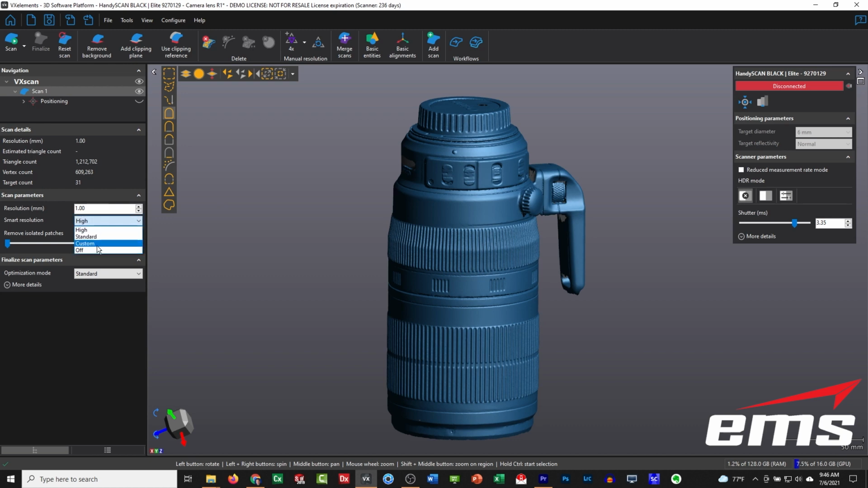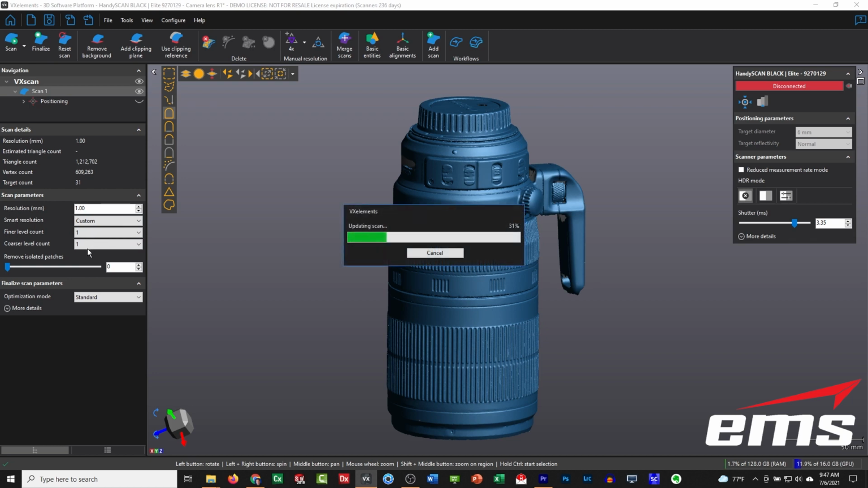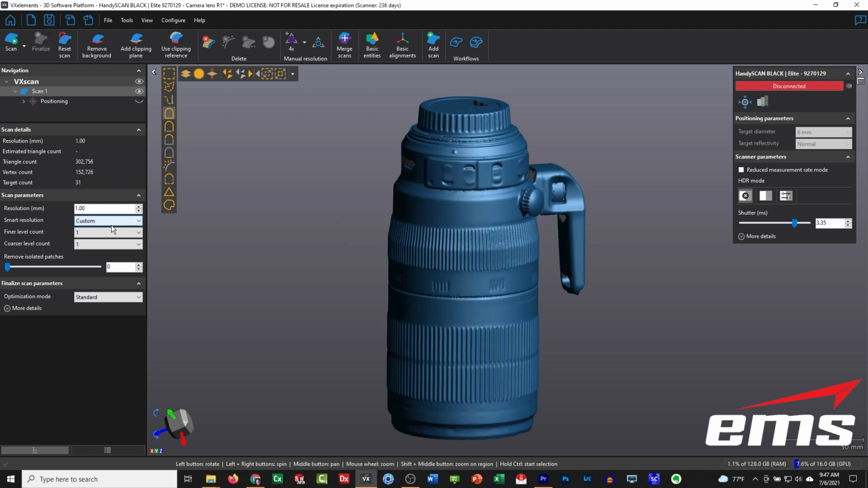And then finally, there's one called custom, and this basically lets you go up and down. It's the same kind of thing. Let's leave it at 1 mil and run it. What this will do is go up one level and down one level. So if you wanted it to be even coarser in some areas, to really try to preserve file size, you could do the custom. I think most people will use standard or high, depending on the part, how big it is.